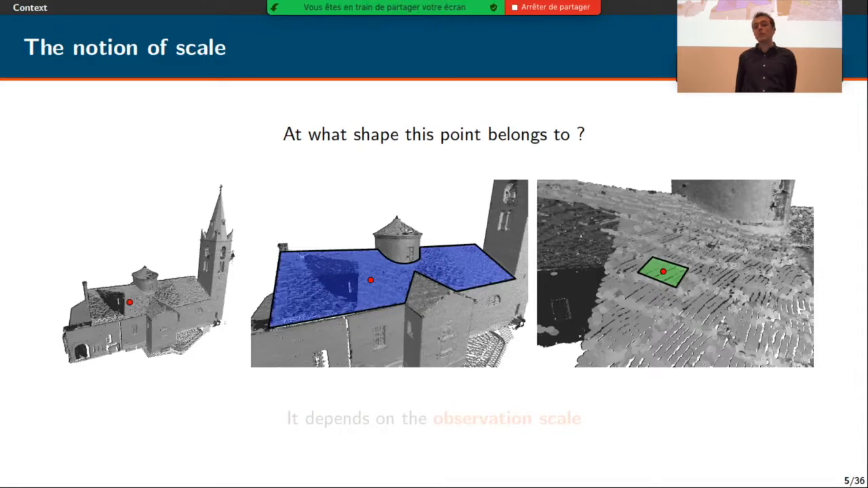In my thesis, I answer that they are both valid. It only depends on the observation scale. So it means that one point can belong to different geometric features at different scales. And we also have the intuition that a feature that is detected at many scales will probably be more pertinent than a feature that is detected at only one scale. And this persistence with respect to scale will play an important role in our algorithms. So the goal of the thesis is to take into account this notion of scale.